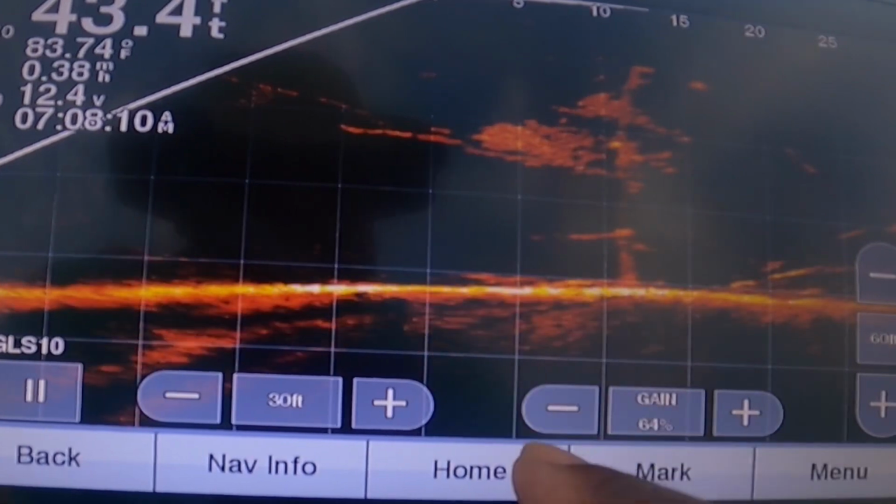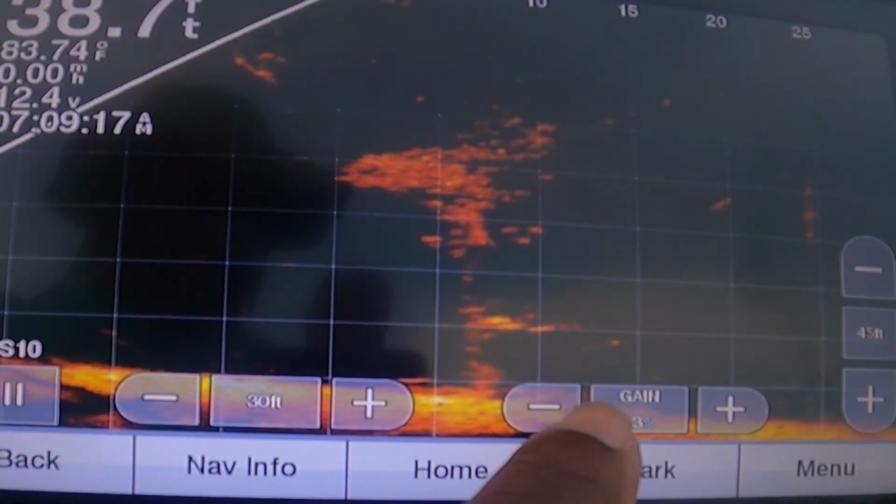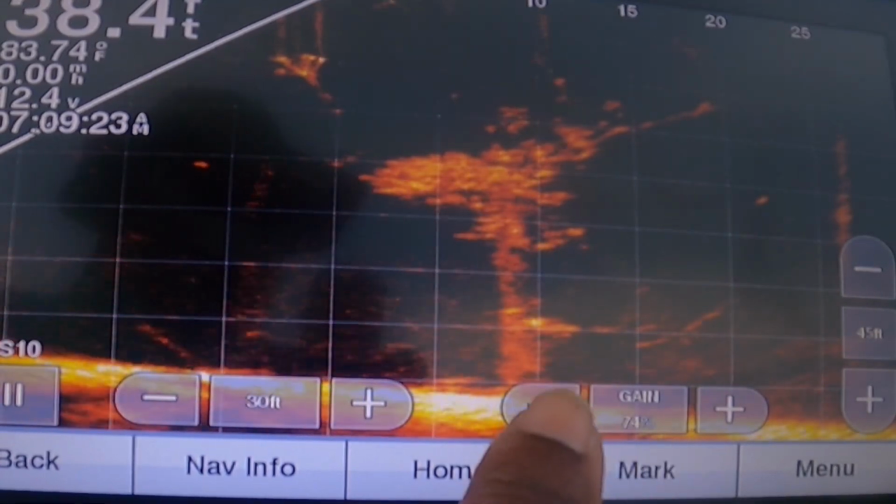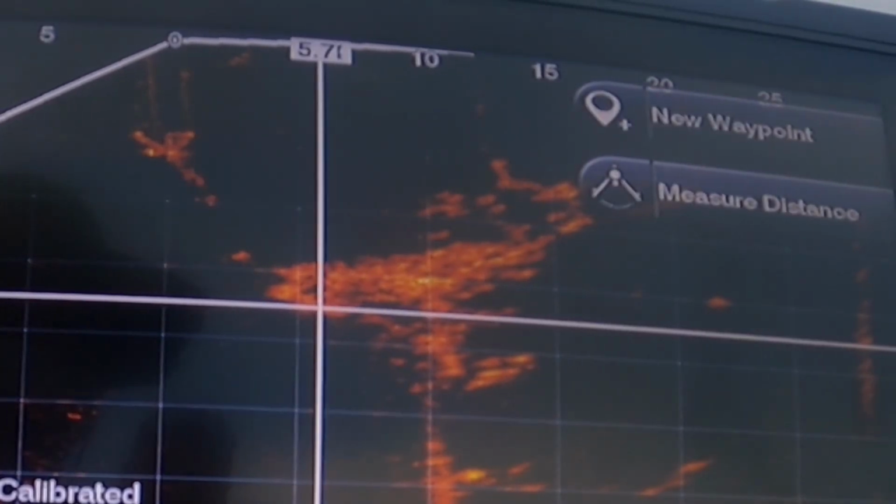Now once you get up on it, turn your gain down. You see how I just turned your gain down? So when we're scouting, you want it turned up so you can see everything. And then as you get on them, you can clean your screen up by turning your gain down.